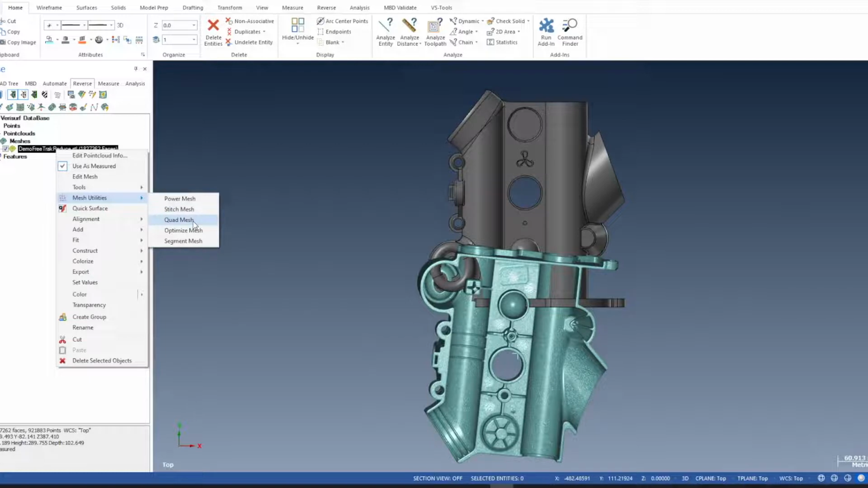It's really good if you've got a mesh that isn't great, if you run quad mesh on it, it will improve it. It's good for 3D printing as well. Optimized mesh, this is a really good one. If you think of a mesh that has lots of planar surfaces, it will reduce the data, the triangles, for the planar surfaces, but increase it where there's curvature. Another good one for 3D printing as well, and it also drastically reduces the file size. Segment mesh, this is a new one. We'll talk about this once 2021 is released.